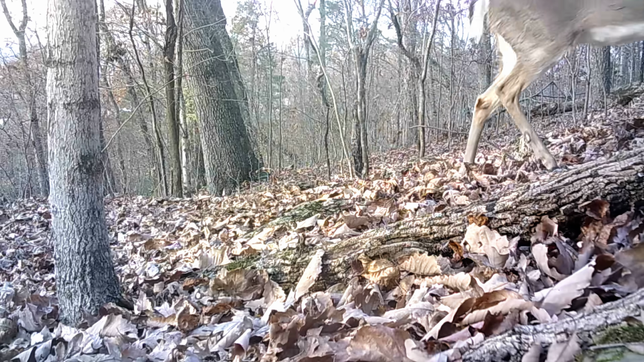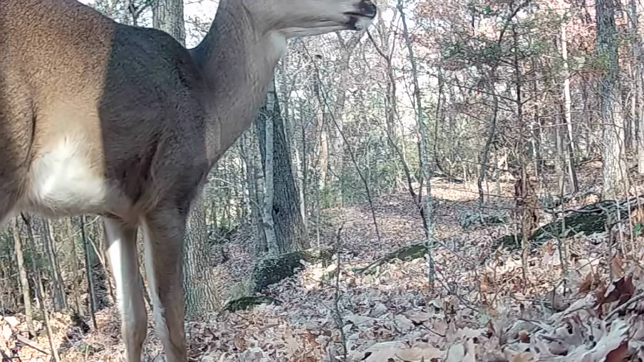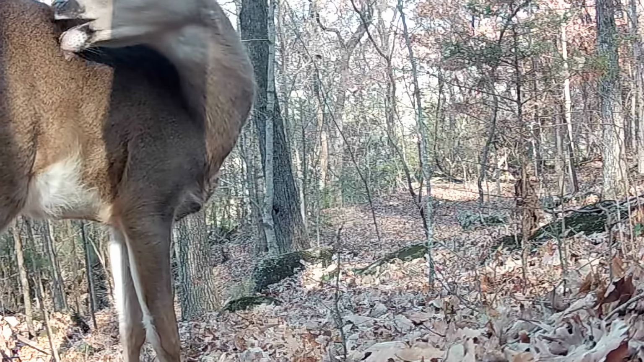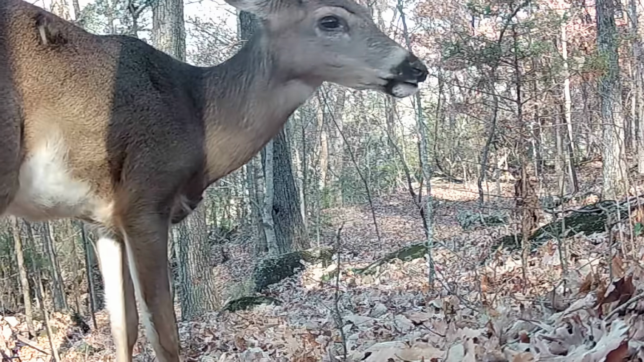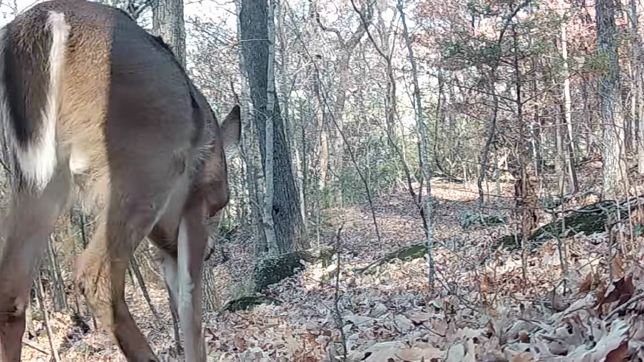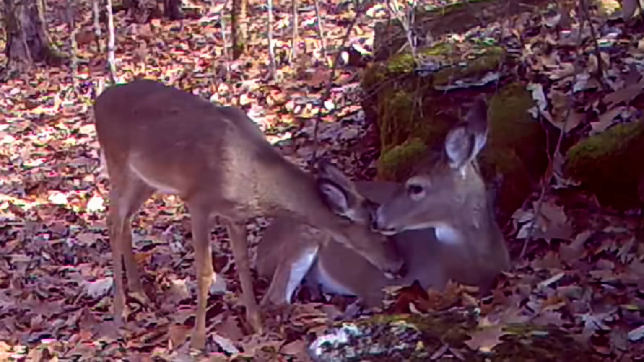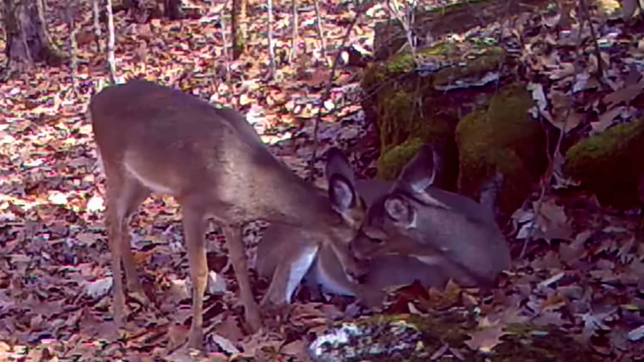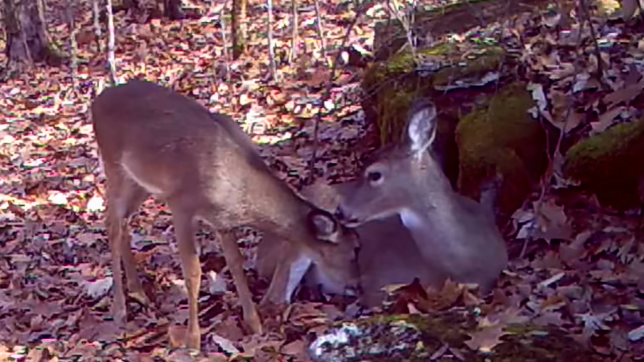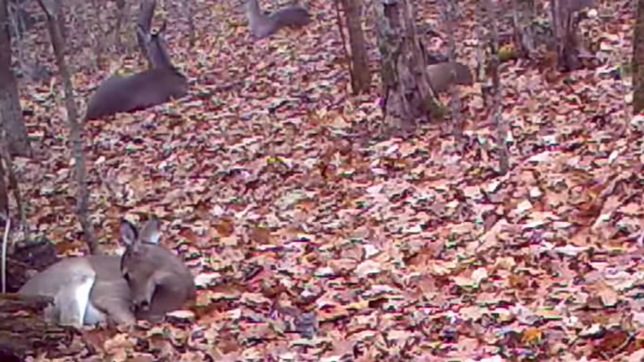And these deer, oh, they're still browsing on these acorns, just up and down the ridge. And you're just liable to see them anywhere. Morning, night, noon, don't matter. And they'll just relax. Here's Mommy with a yearling, this year's fawn. They're still hanging with Mom, but they'll get run off soon enough.